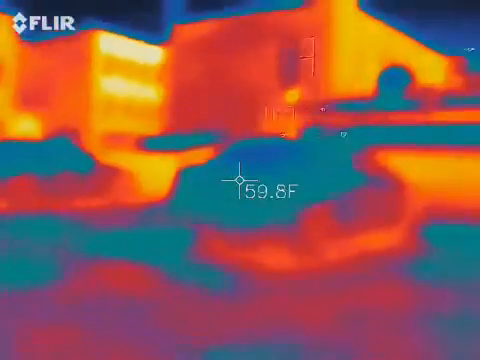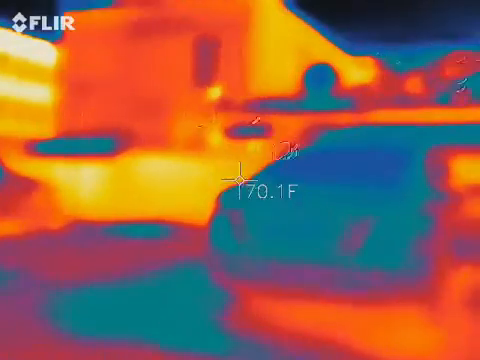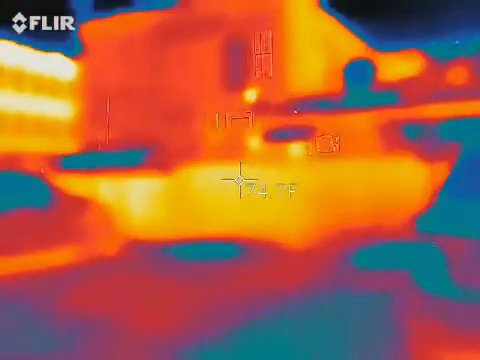Walk closer to the flickering light. Okay. How old were you when you died?